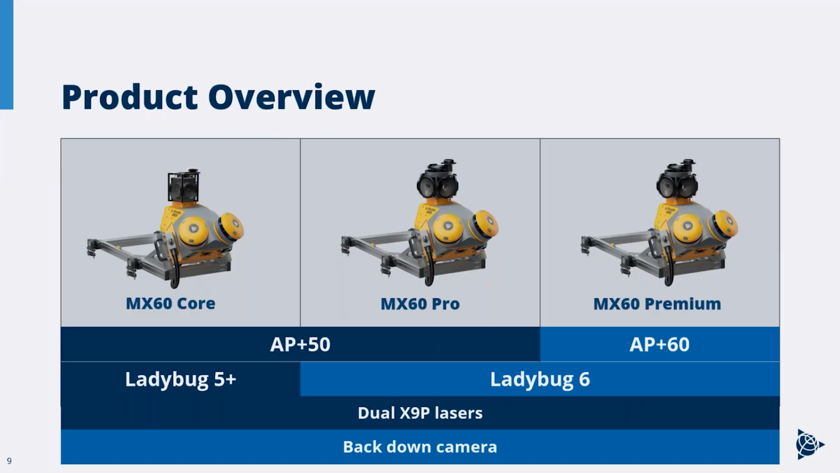But here at the MX60, Trimble did a really great job of creating 3 separate platforms at the MX60 level that offer different levels of performance and different price points. So they've made the core and a very affordable entry-level price point into mobile mapping, all the way up to the premium that is spec'd very similar to the MX90 as far as accuracy is concerned. So this chart kind of lays out the differences between the systems here.